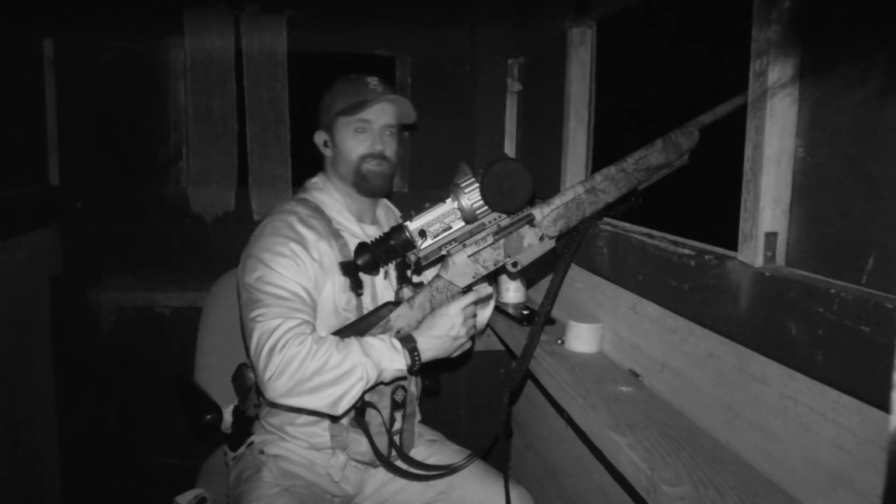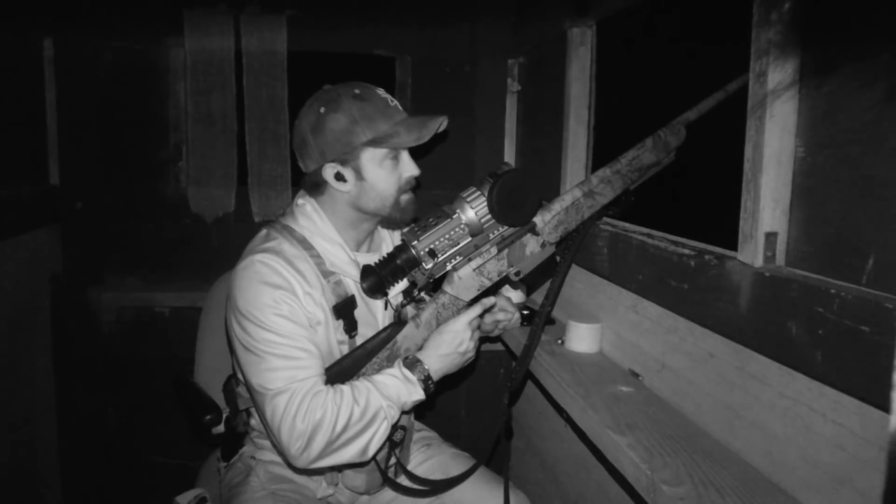He just ran and got down just right over here. It was a lone hog. Put my stuff away, get out a headlamp, and go try to recover that guy. It's another big hog, big black one. Sweet.